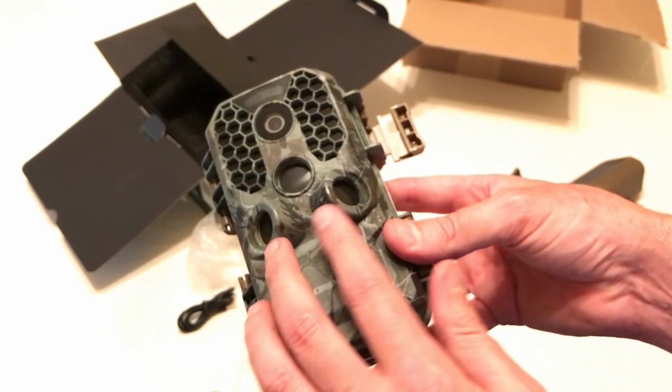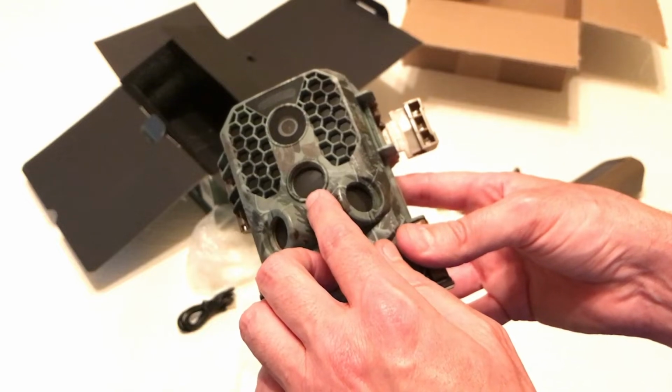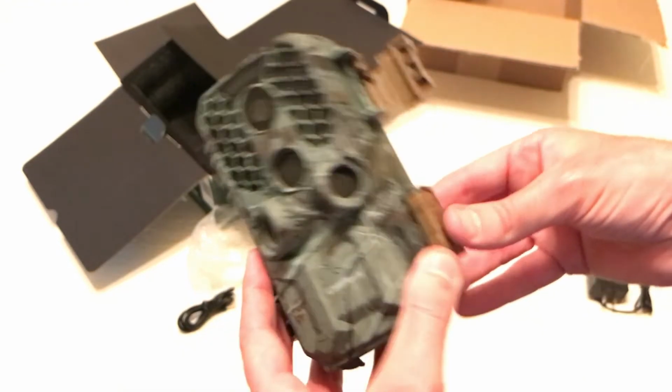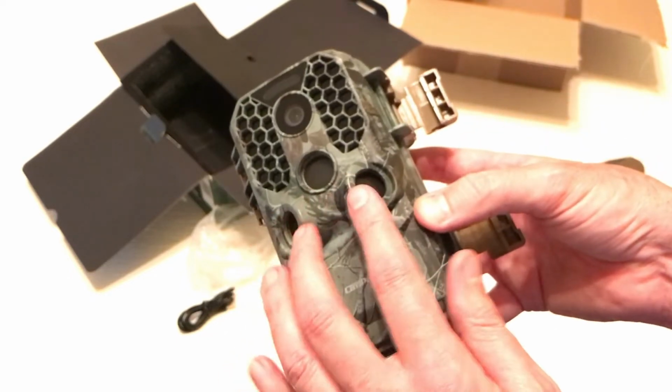You do have side motion sensors on here. You also have a front motion sensor. You can turn off the side motion sensors if you don't want them. So that's pretty standard with trail cameras that have these side motion sensors.